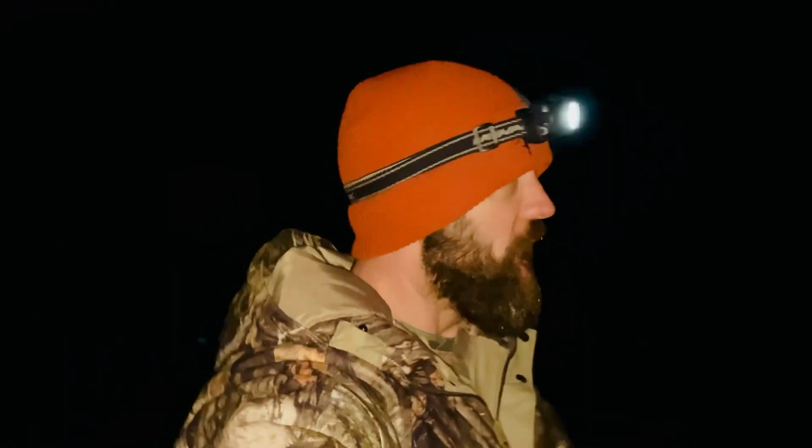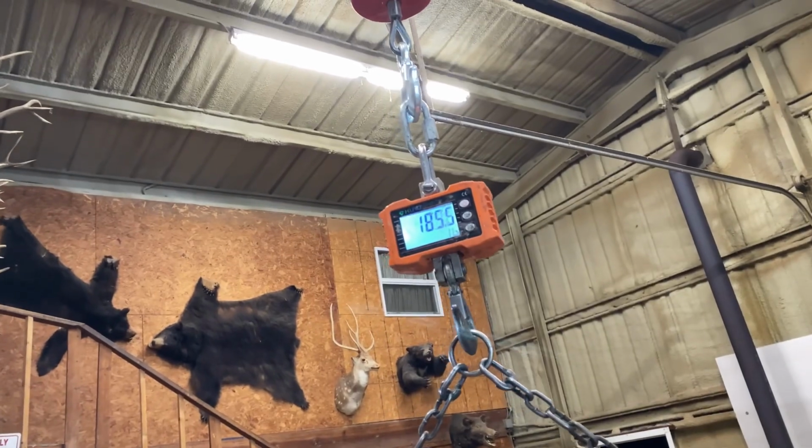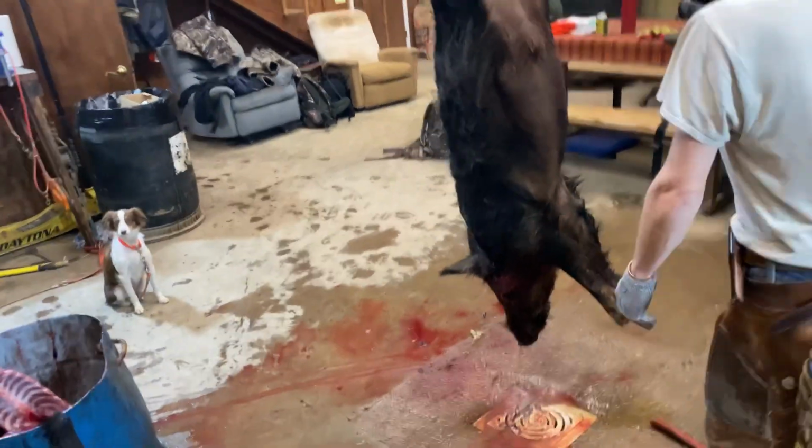All right, let's get it back to camp. 186, 187, 188. All right, guys, you saw it, 188 pounds, my first hog ever. And actually all three of us dropped hogs tonight, so it's been a great, great night. Mine just happened to be the biggest of the three, but we got 2 more nights. We can each get 2 more hogs, so we got lots and lots of time to drop some more pigs. So I will see you tomorrow in the stand.